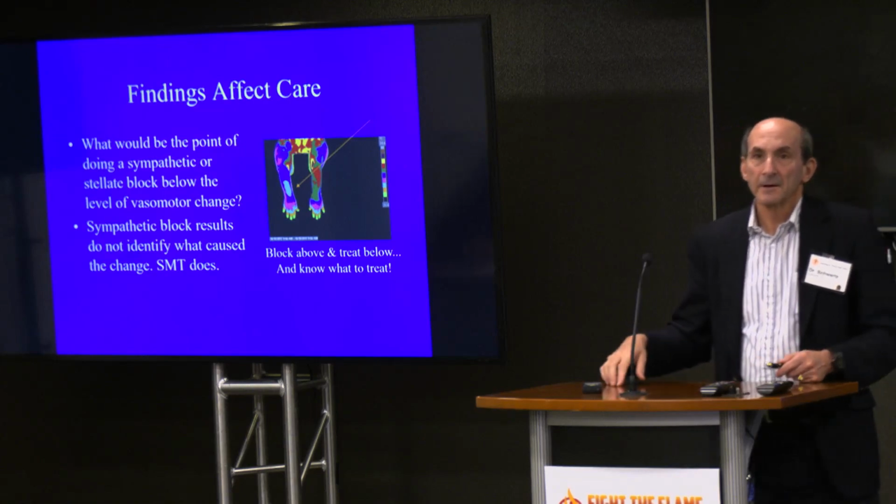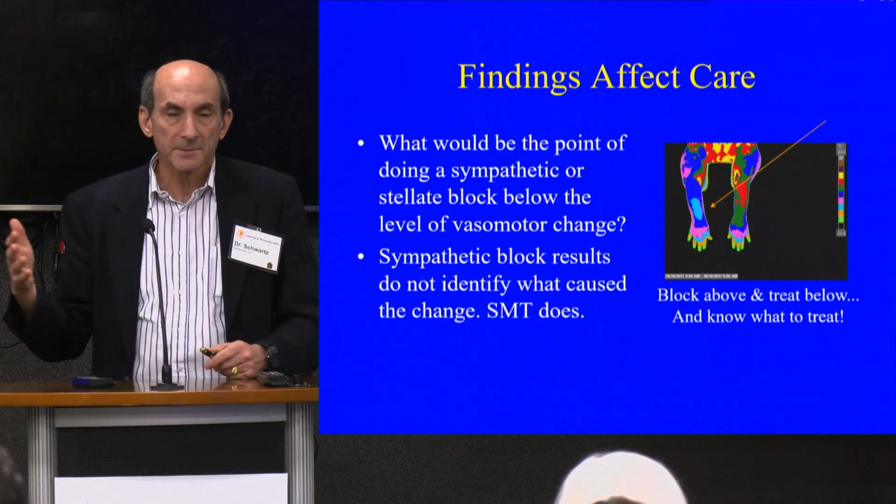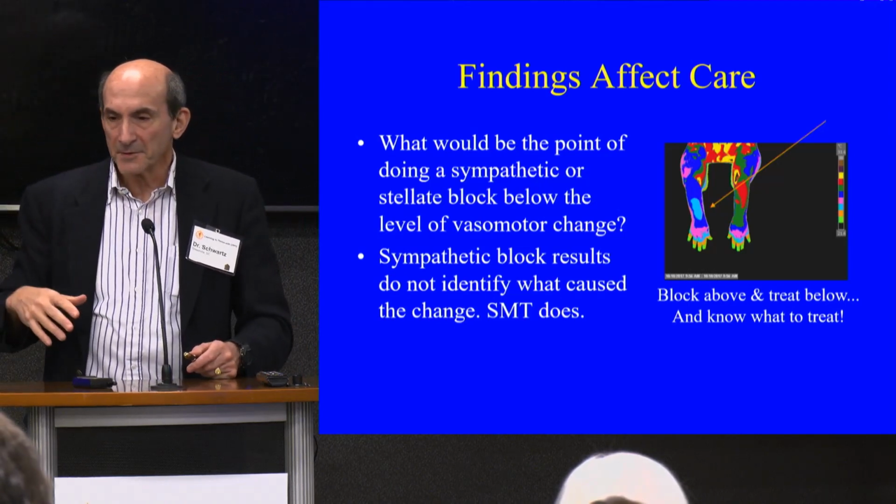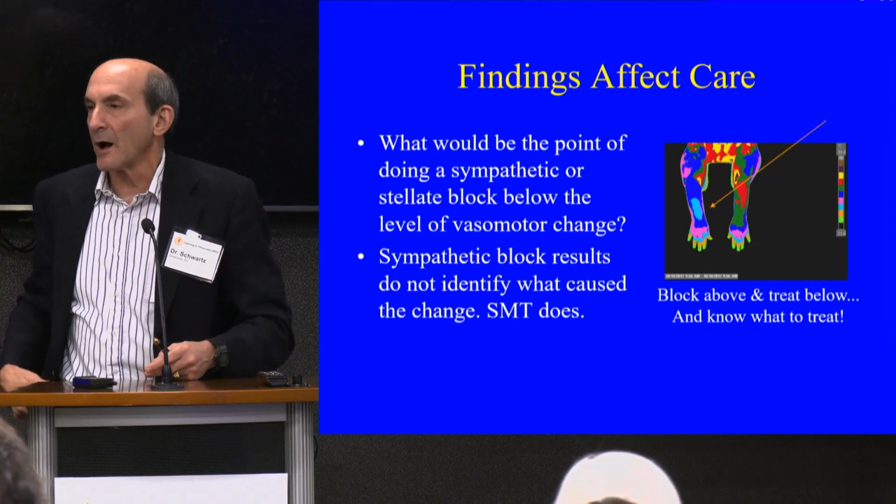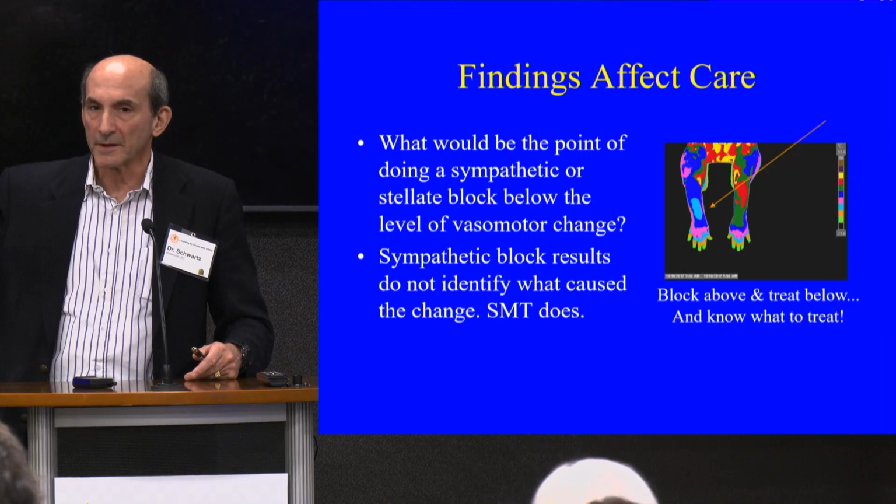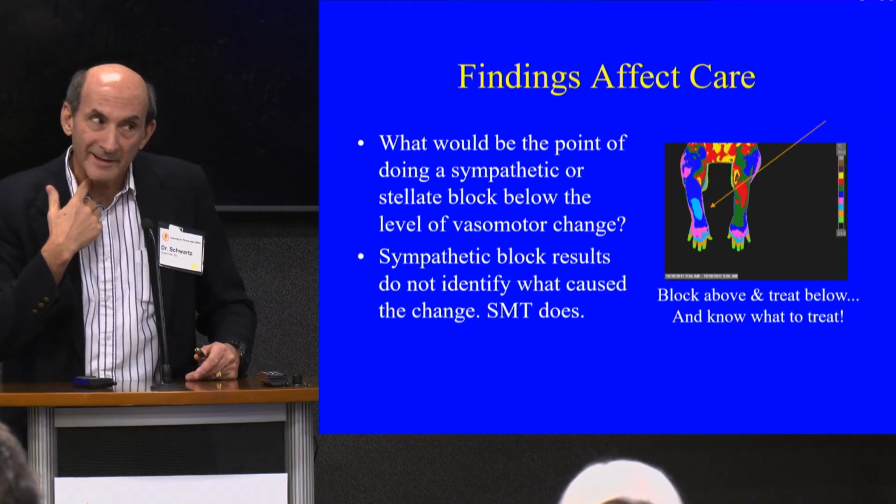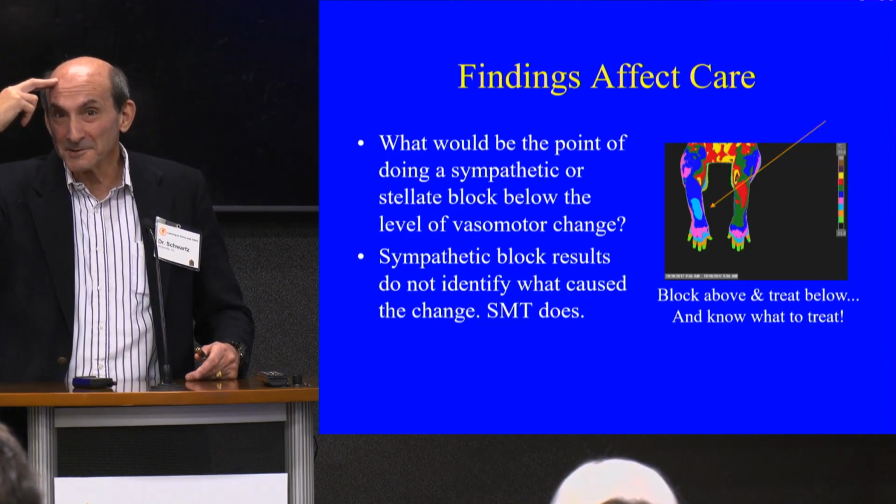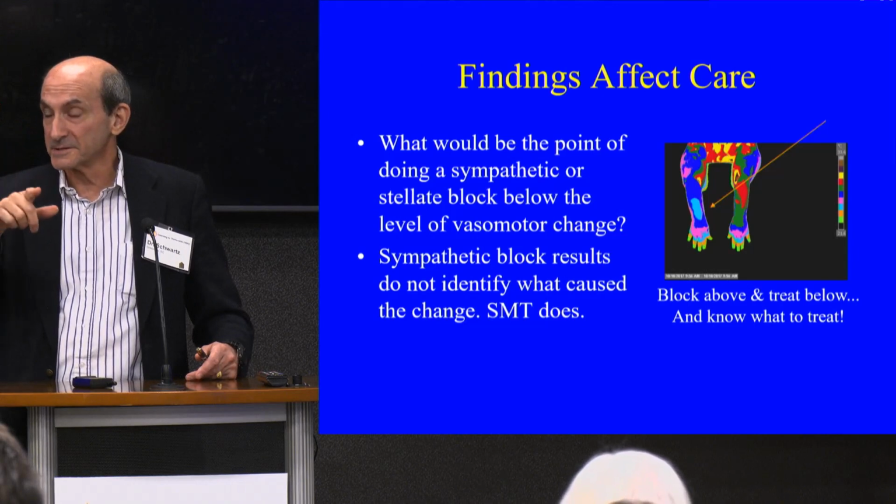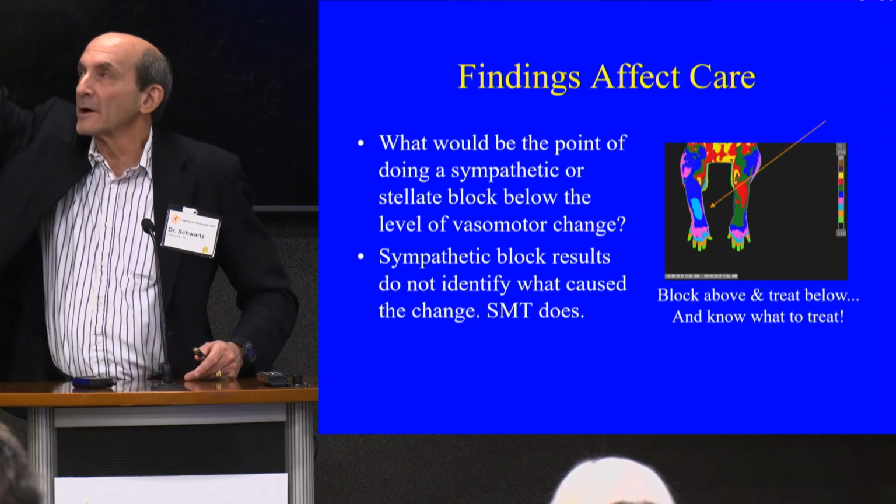The findings affect care. What would be the point of doing a sympathetic block? Let's say I had this case, we're just showing an upper extremity case, and I won't get into the details of what people use and what counts and doesn't count. But there's no way to measure, like in a lumbar block, whether or not you did a block above the level of pain if you never monitored where it goes up or above the level of vasomotor instability. You have to see. So if I'm going to do a stellate ganglion, you might get lucky if it's frontal, that's cold, but you're better off doing sphenopalatine ganglion or even cervical sympathetic ganglion if you knew that. Or CSG works great for C2-3.